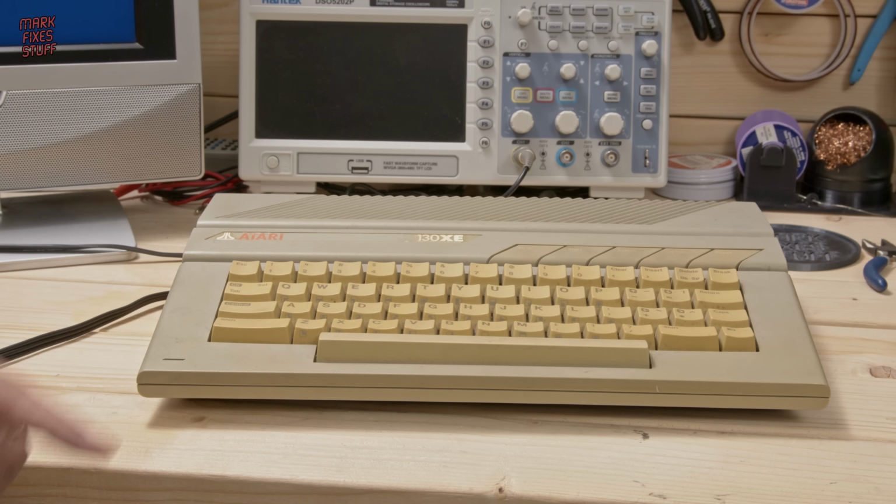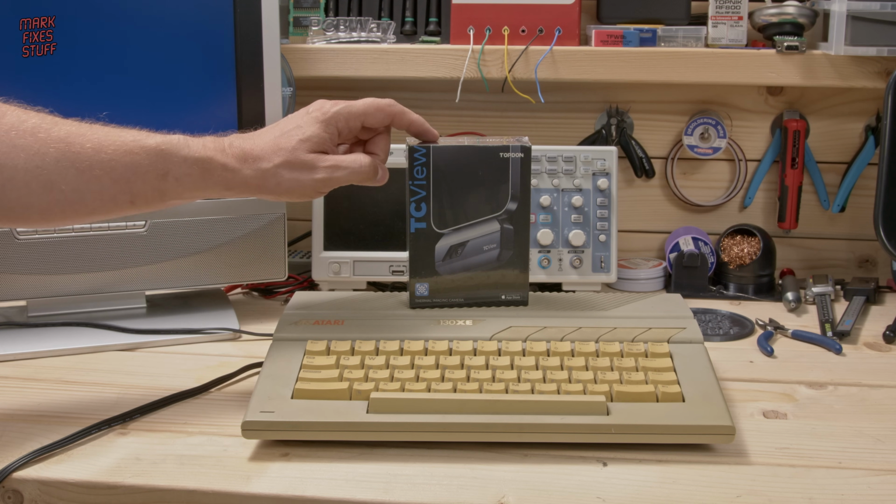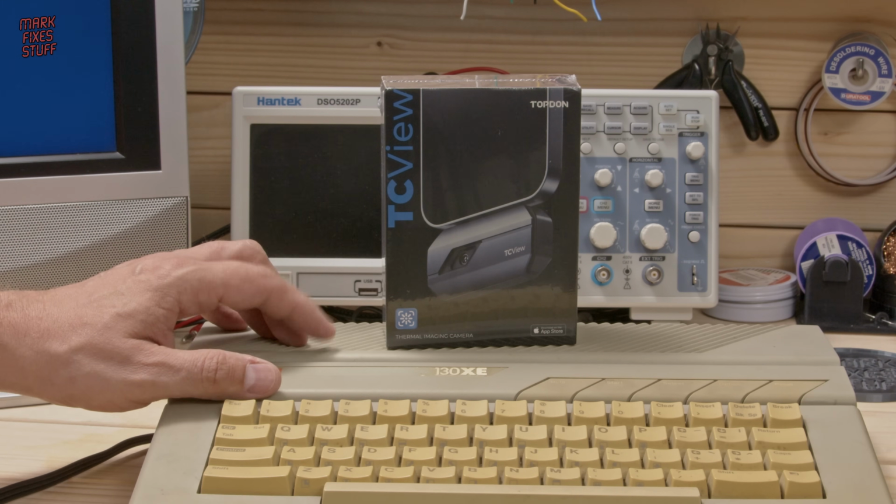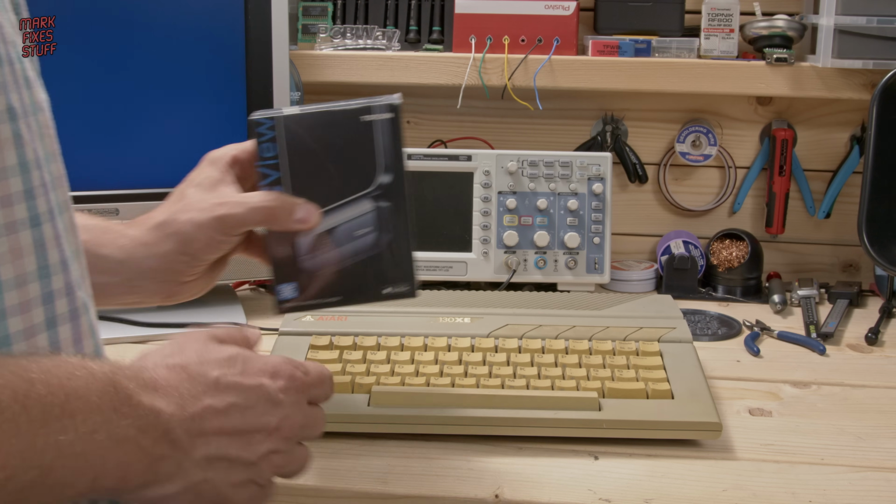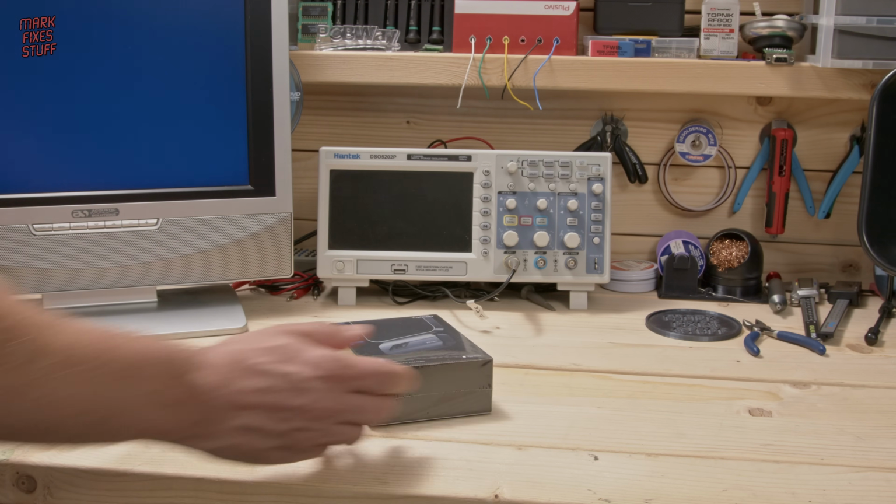Well, hotter than usual. This is the TCView TC002. The TC stands for thermal camera, and the 002, I don't know, probably stands for some kind of Bond villain.